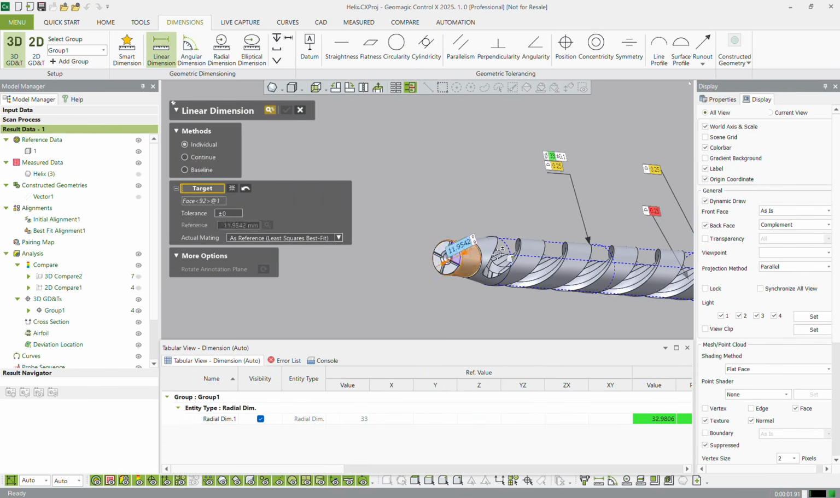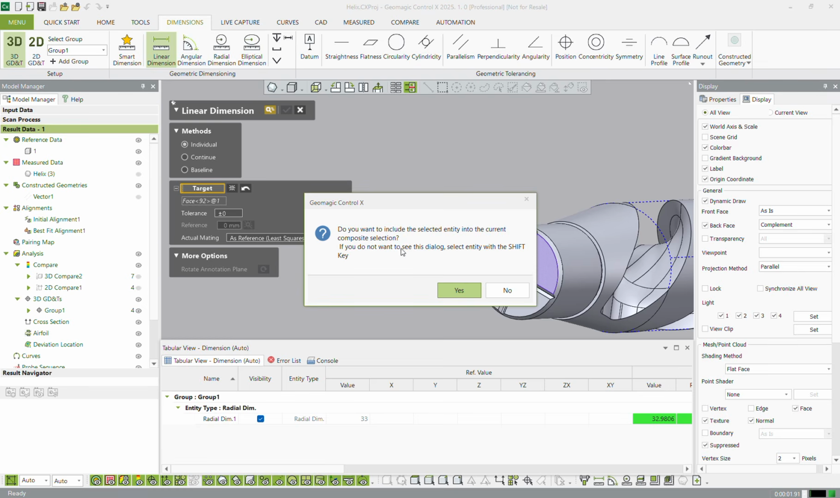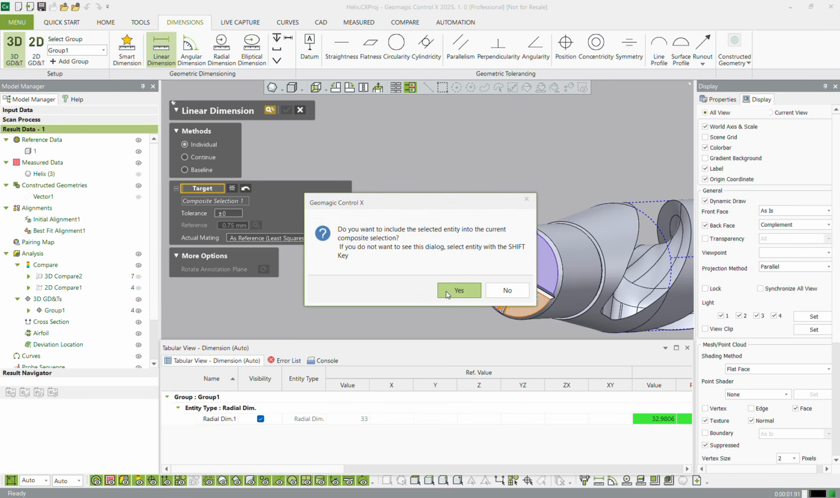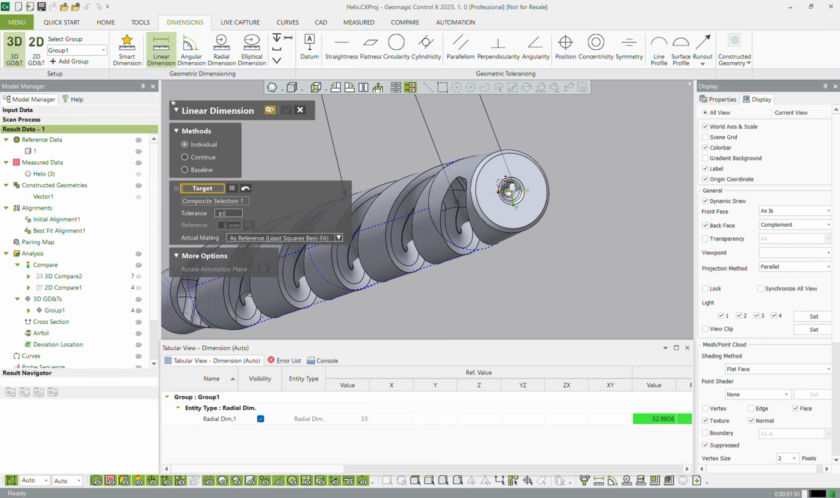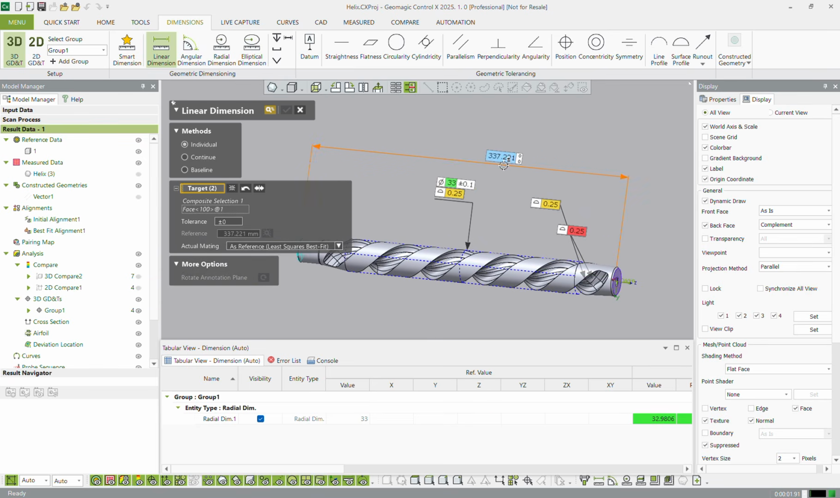So I grab this plane. If you wanted to grab all 4 of these, you just hold the control key. You can see there it's going to say, do you want to make it a composite selection? And we do. So we're going to select this, and then we come to the other side and grab this face. There we go. We've done an overall dimension.